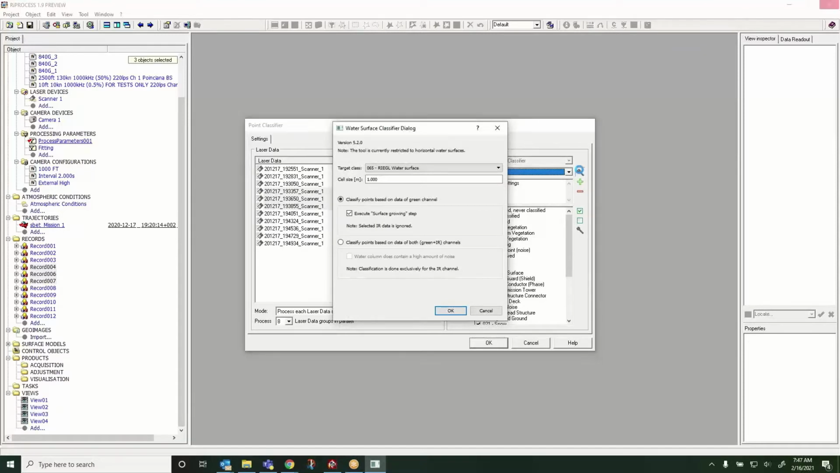We have a green laser only in this scenario, as the 840G that we use has a 12 megapixel camera along with the green channel. There is a version of the 840G that also would include a single point rangefinder in the IR channel to help with water surface classification. All right, and so we can pick our cell size. So the cell size is how small of a cell it looks at. And the smallest cell size that we're going to use here is about 1 meter. That's about the reasonable small size you can really fit to classify water in some of these areas.